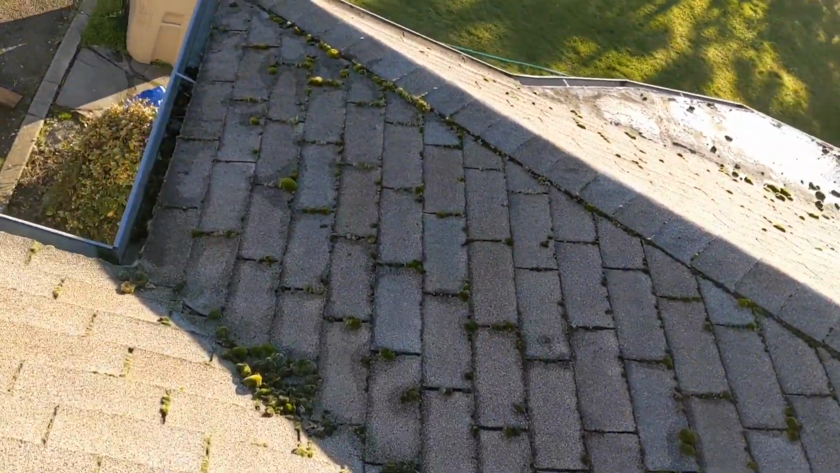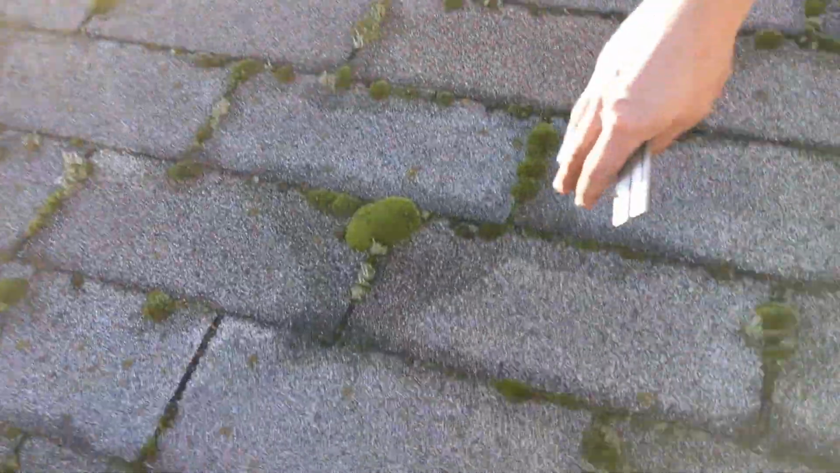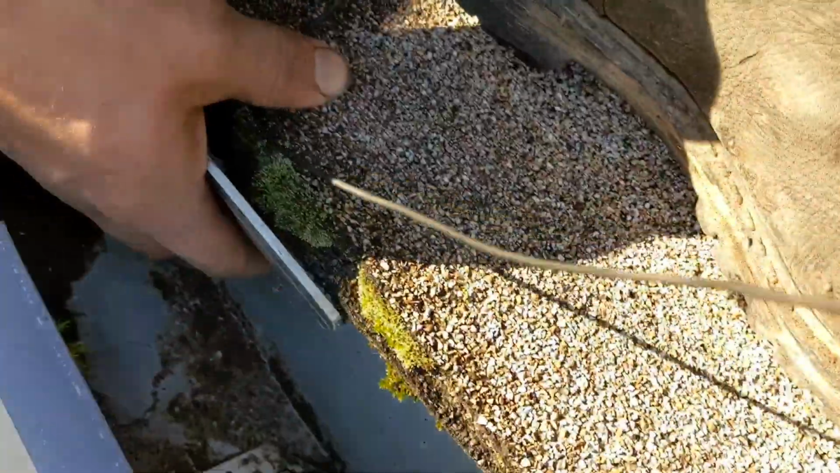Another recommendation, I'm guessing there's no metal on here. There usually isn't on roofs this old, so what we're gonna do is just kind of feel. There is actually, so that's good. There's this gutter apron metal down here. We will go ahead and replace that when we do the roof, but it's good to see that they have it on there. A lot of people just skip that step.